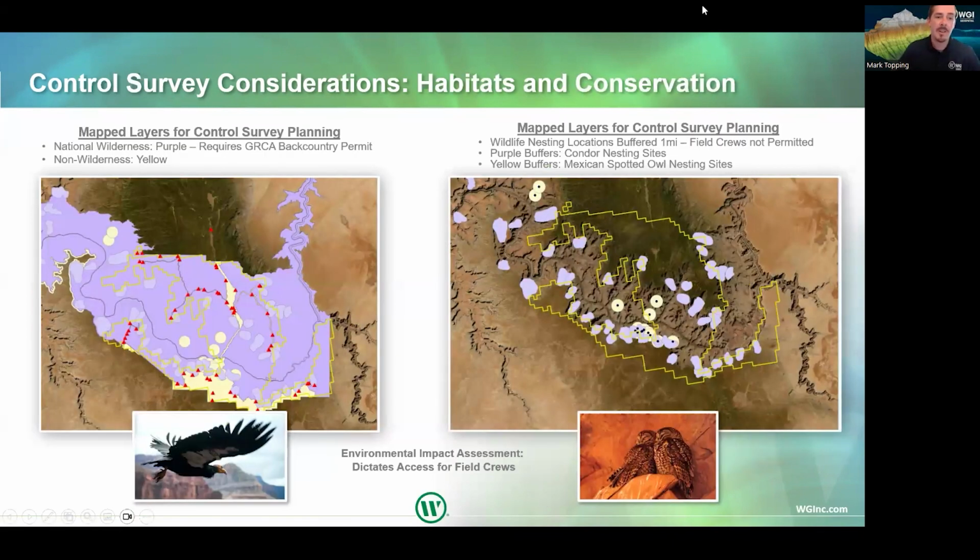There was also a large ecological and habitat consideration to consider upfront. There are national wilderness areas, which we also mapped upfront in our GIS process. These areas require permits to access. And also what you're seeing on the right is all the existing nesting locations of two protected species, the California condor and the Mexican spotted owl. When coordinating with our backcountry permit and the National Park Service, we were advised that our land survey firms could not be within a mile of these known nesting sites.